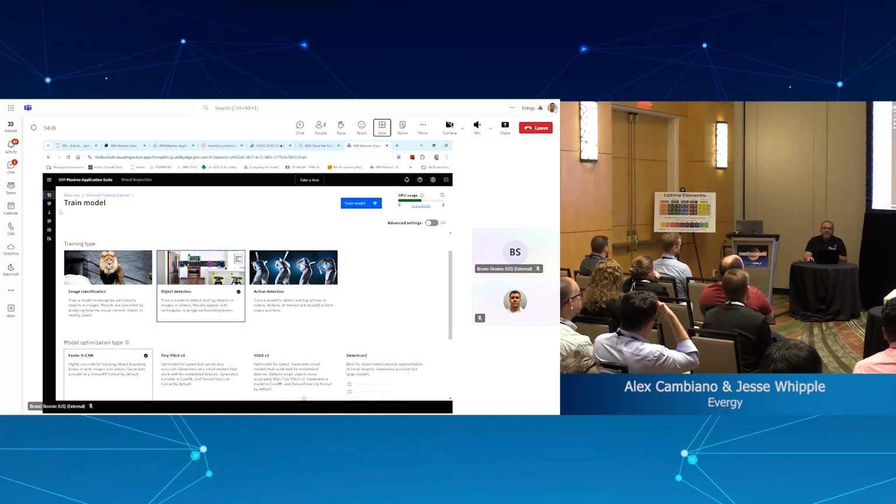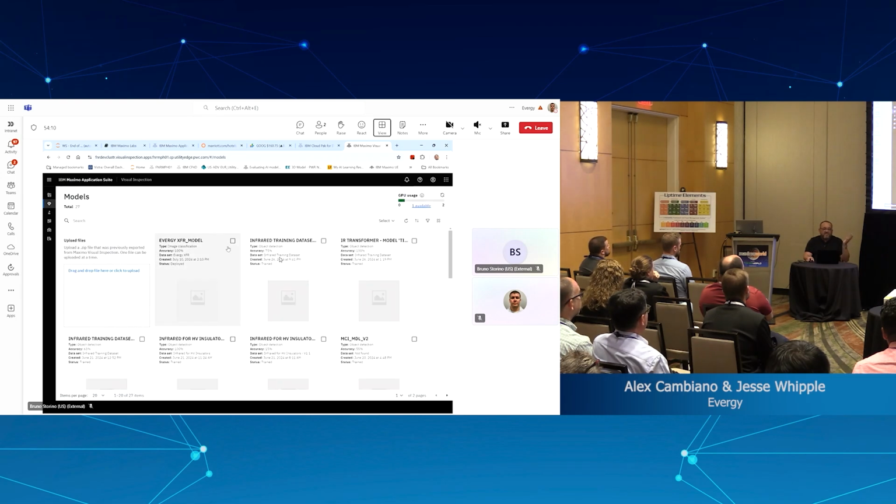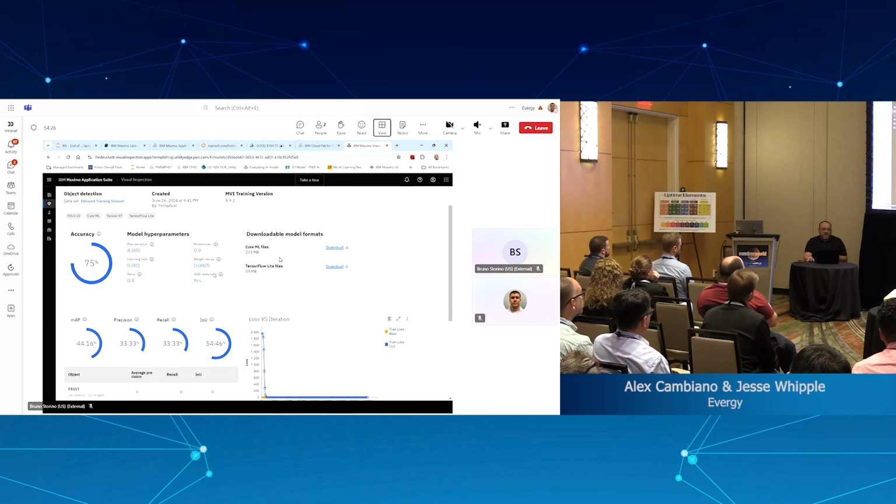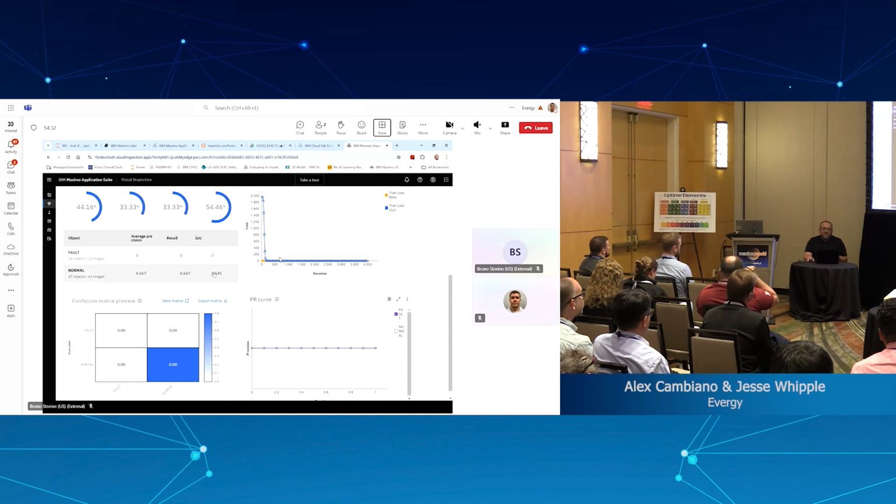Anyway, you train the model and the results come back, and we have here different models and results. So if we open one of these, for instance, this one, we can see advanced metrics. You have a whole information of the precision and accuracy of the model.